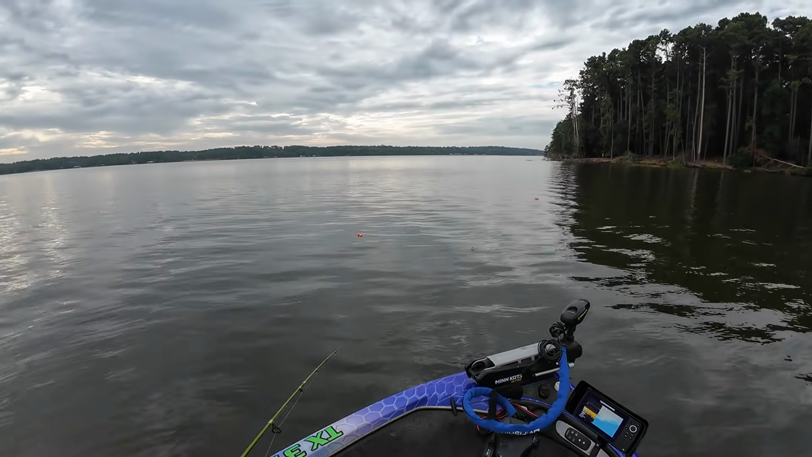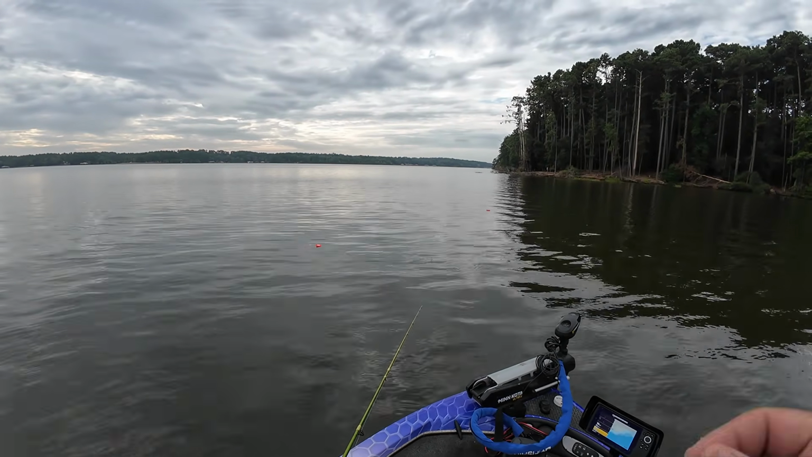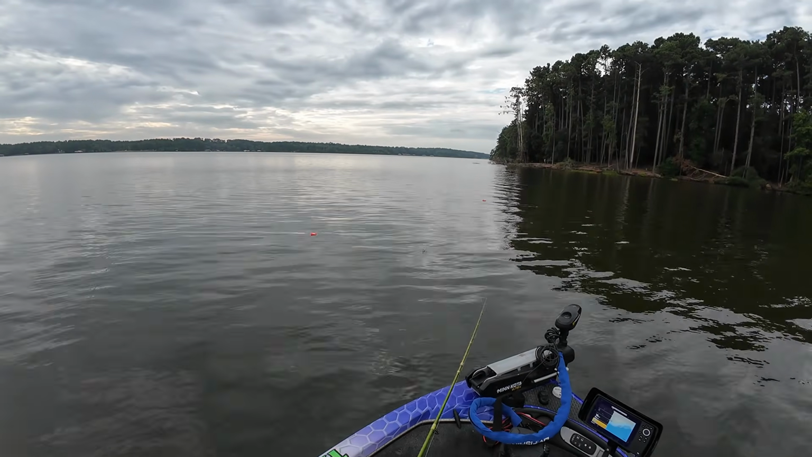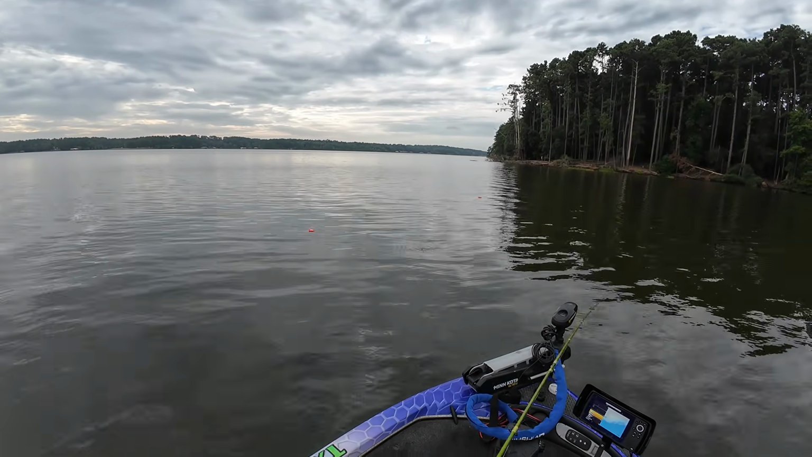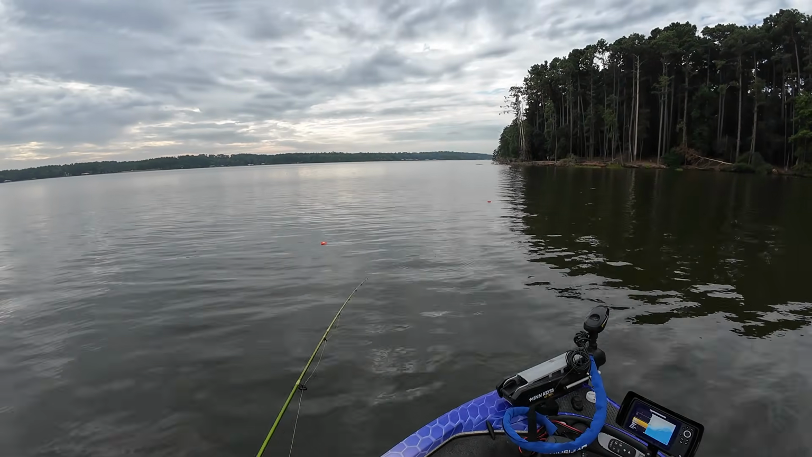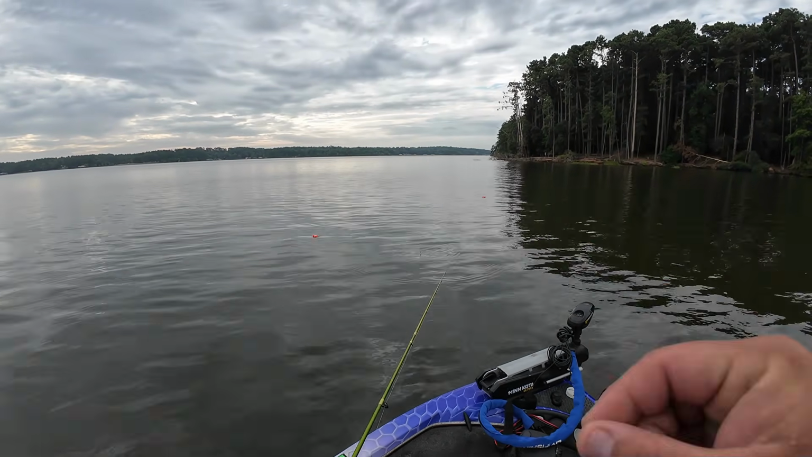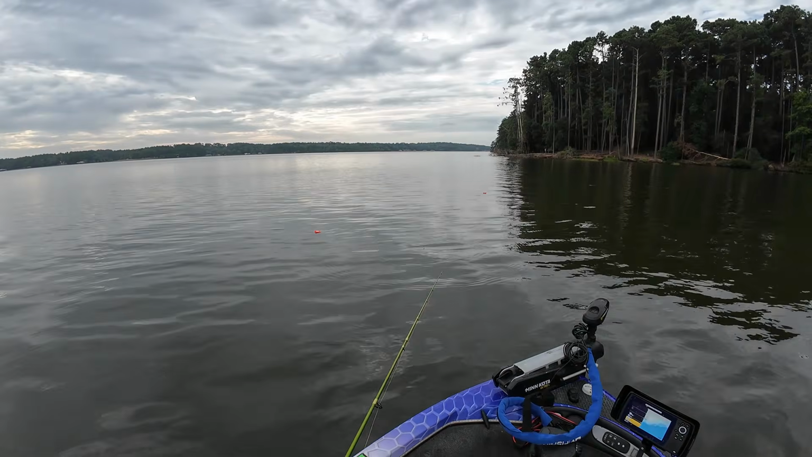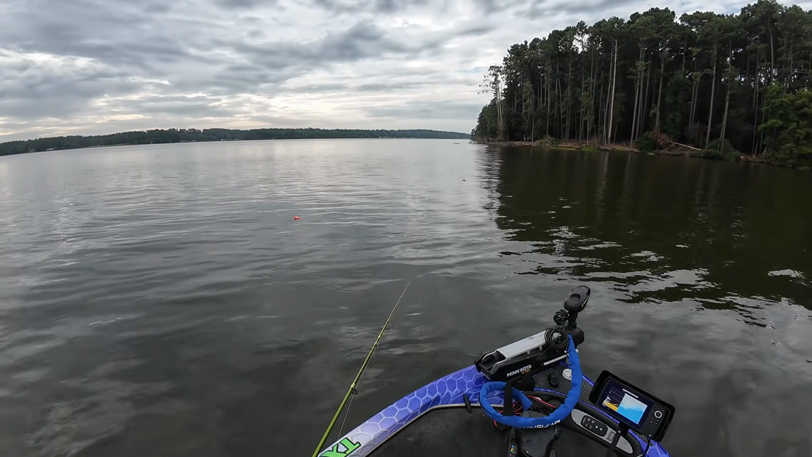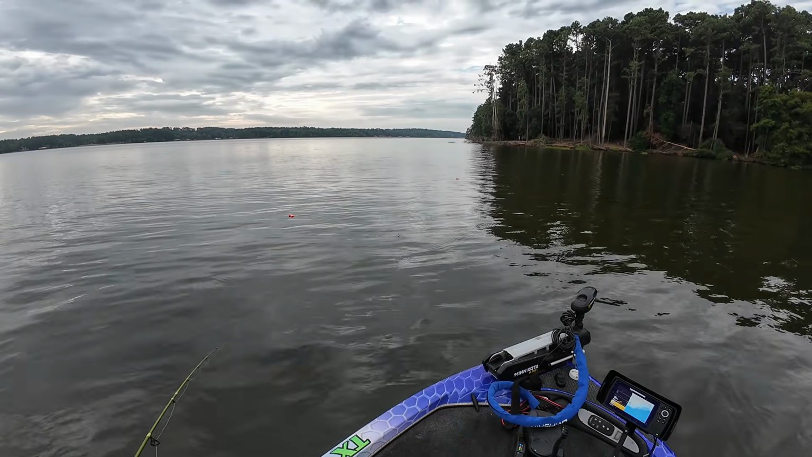Then I pop it and let it sit. And a lot of the times, those crappie will hit this minnow when that cork is sitting still. The popping gets their reaction ready. And then all of a sudden, they're like, oh, I guess I'll go ahead and hit it once it's just sitting in front of their face for so long, okay? So, maybe we can get one more.